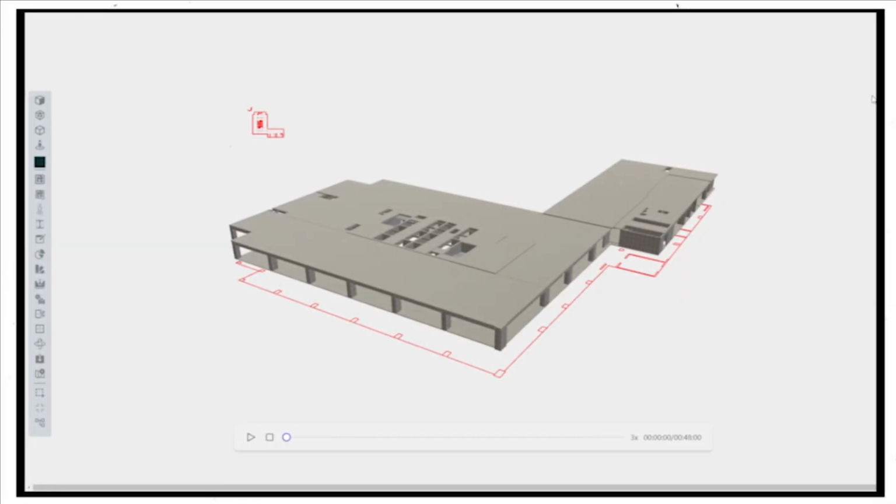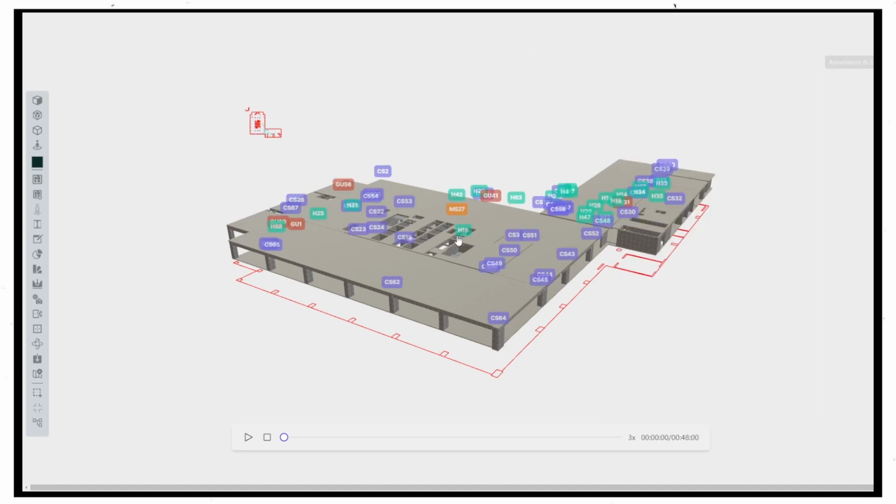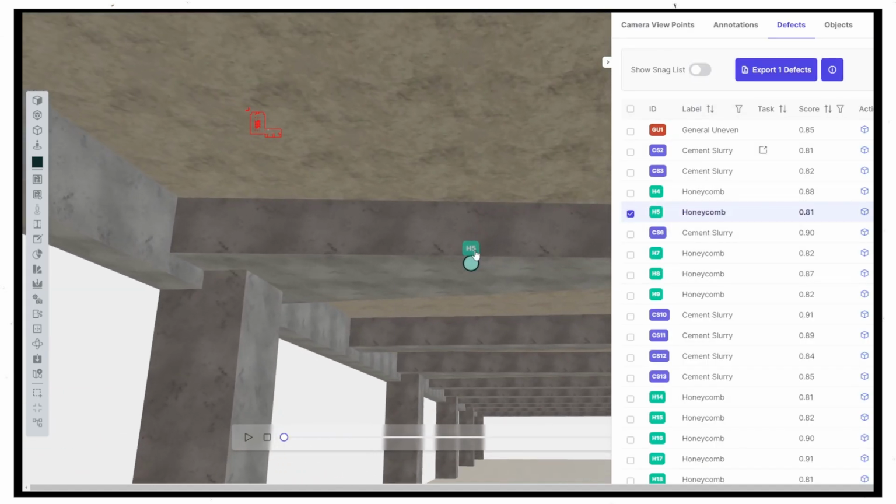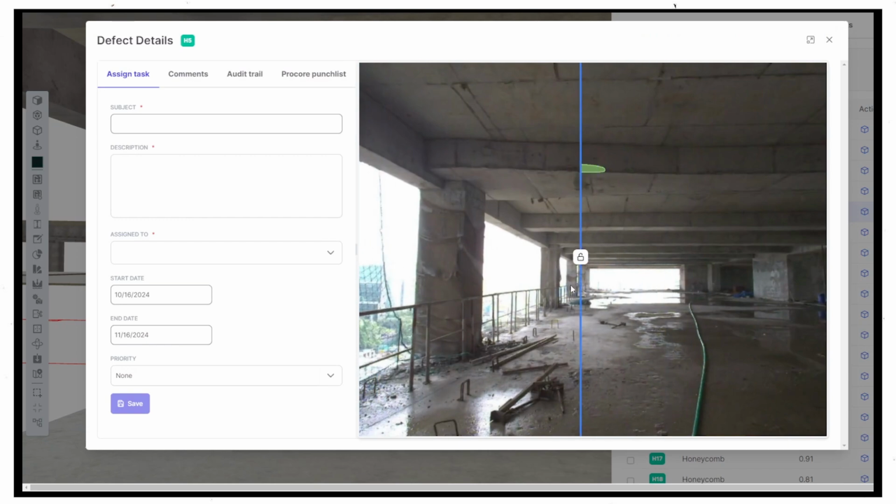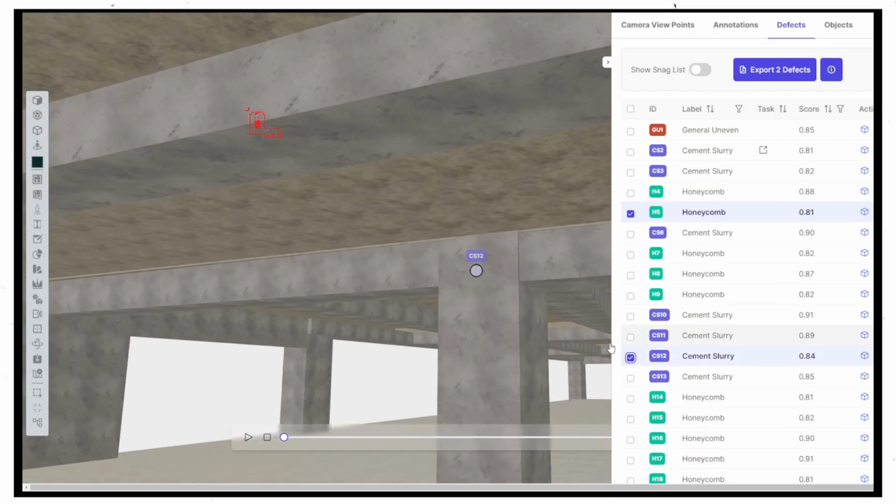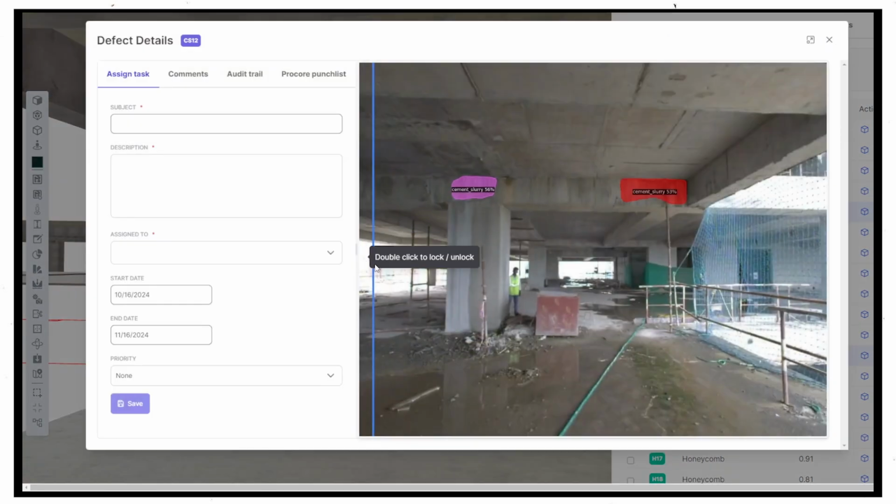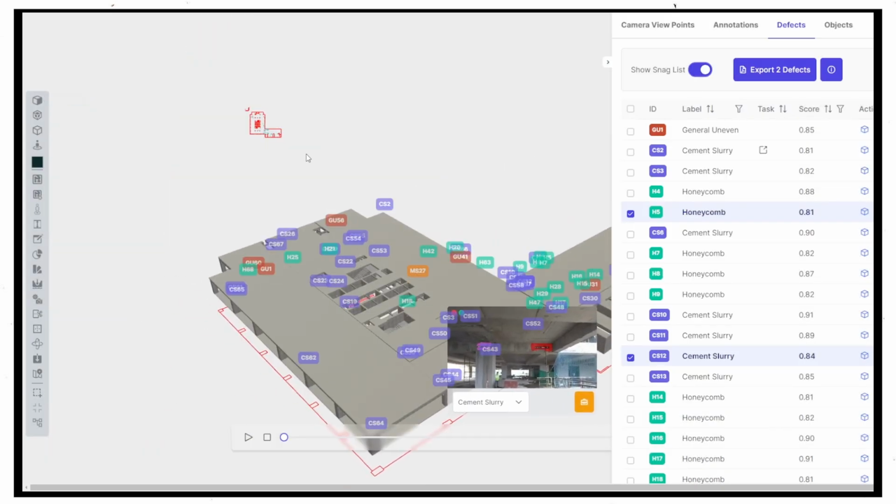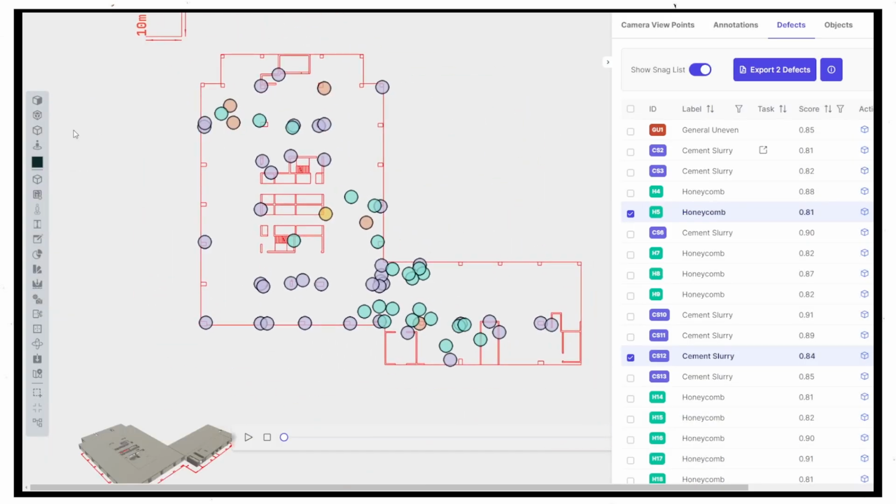Our cutting-edge AI algorithms can identify and annotate cosmetic defects such as honeycombing, cracks, and cement slurry. It's like having an extra set of eyes on your project. More than 400,000 defect images have trained our model to recognize various defects, which are then annotated on RGB videos and projected onto the 3D model, creating an actionable snag list.